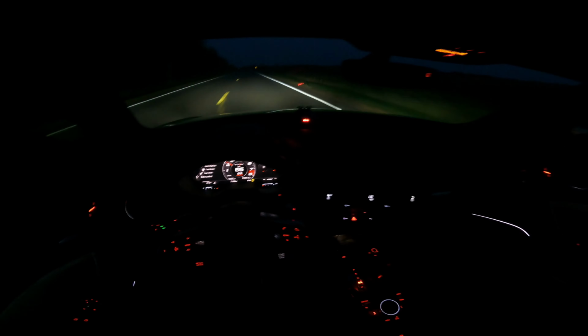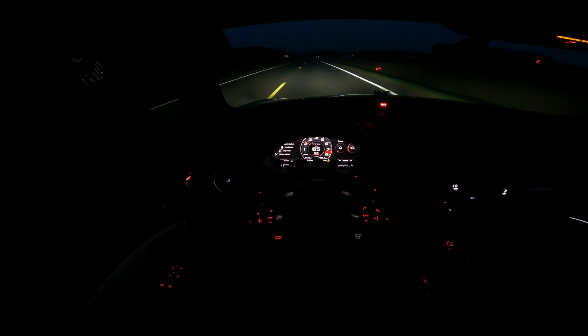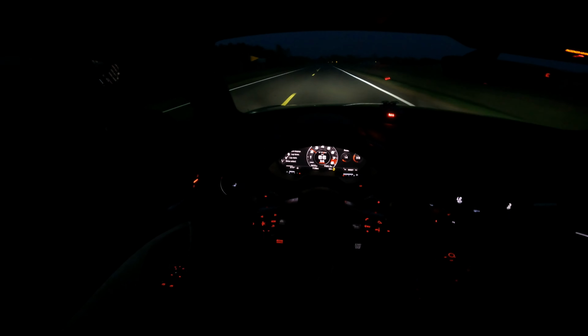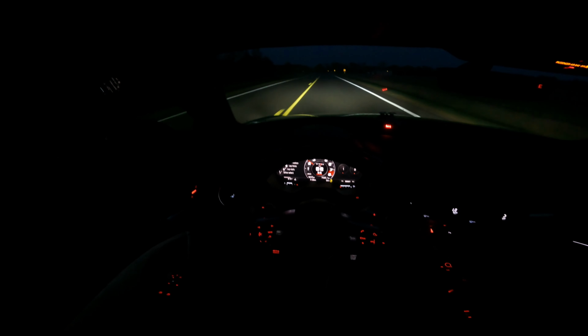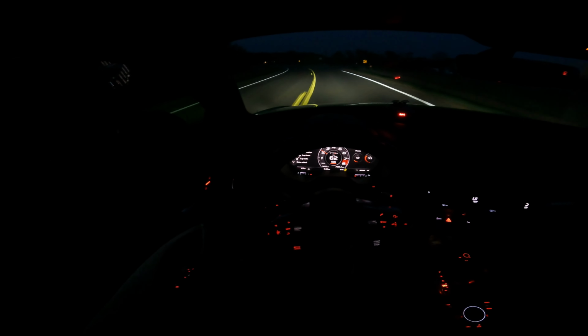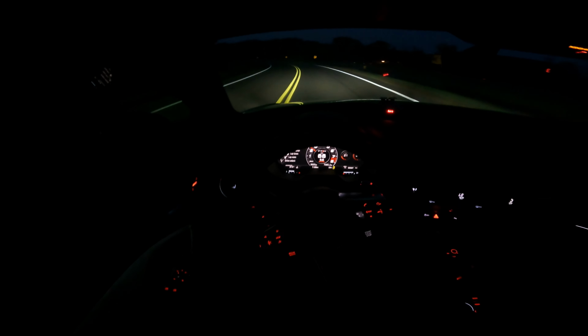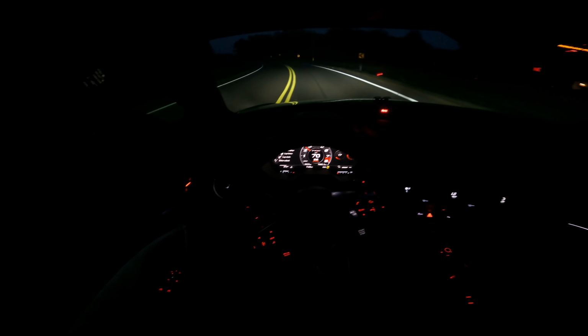Yeah, I don't know if you guys can see. Let me see if I got my fogs on. Okay, it's a little bit more light. You guys probably can't see anything at this point, but heading back this way anyways, and we'll see how it looks when I get into edit. I could take this really fast, but it's getting dark here, and I don't want to hit a deer or something.